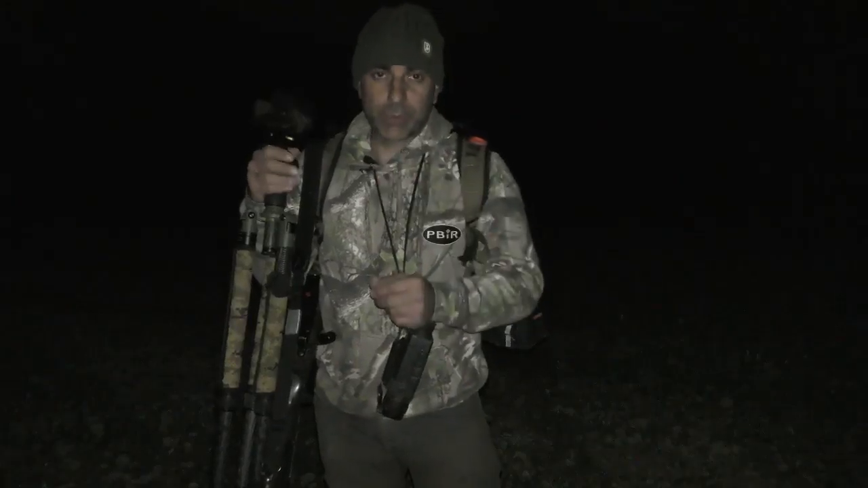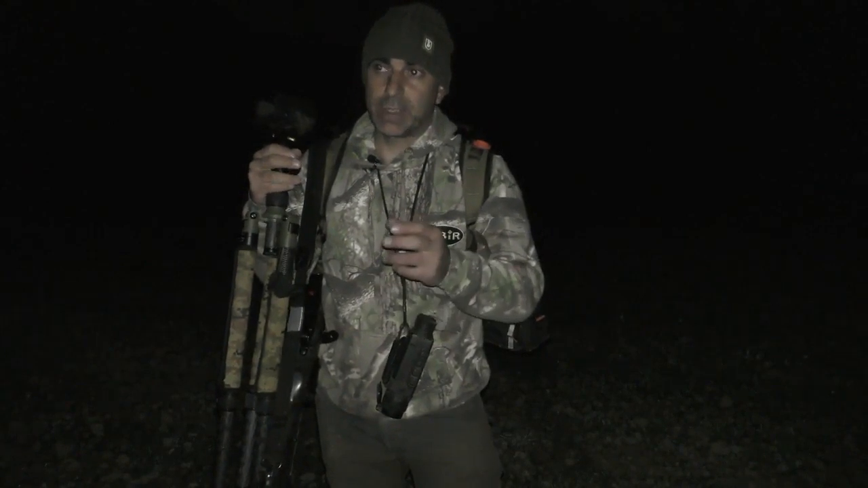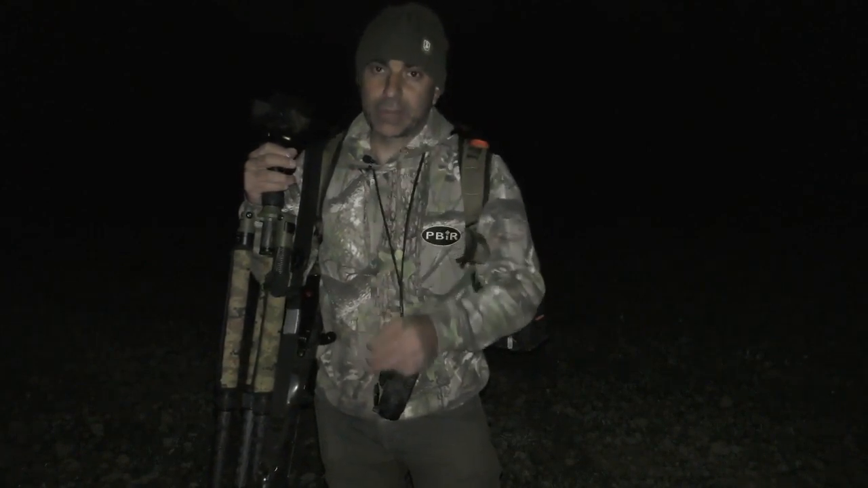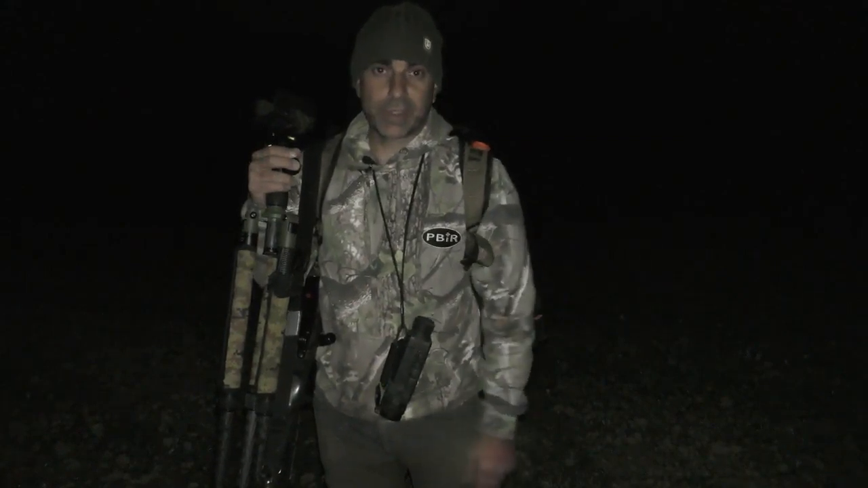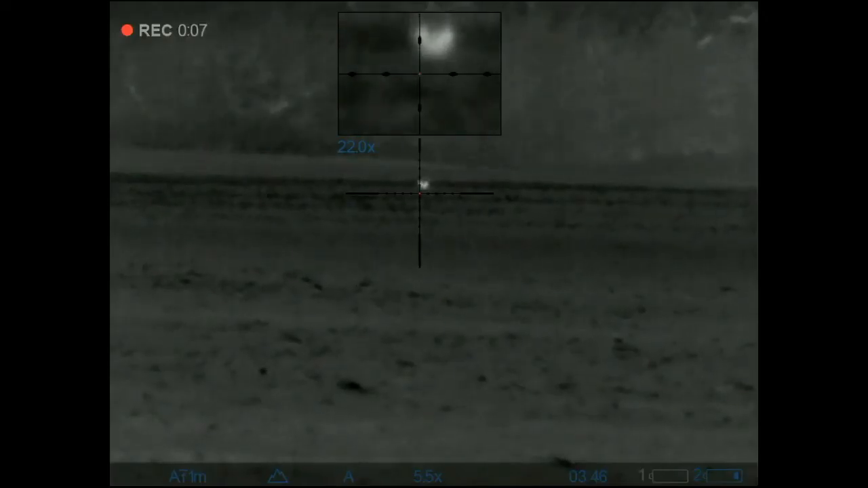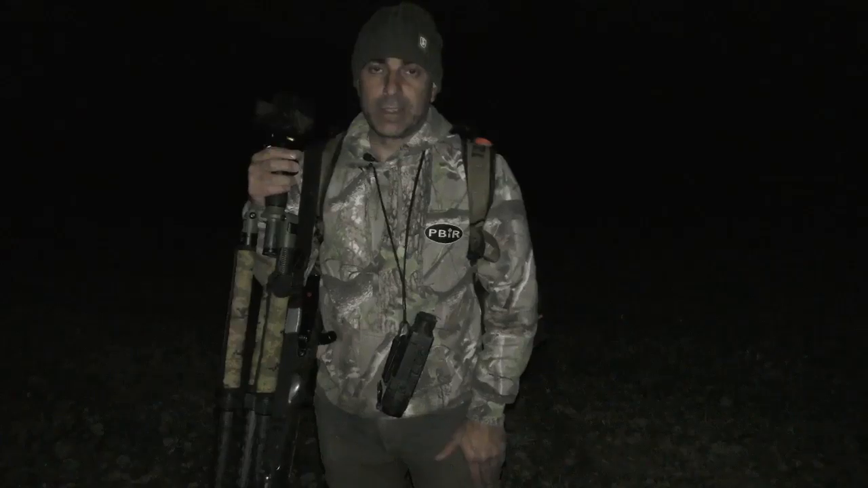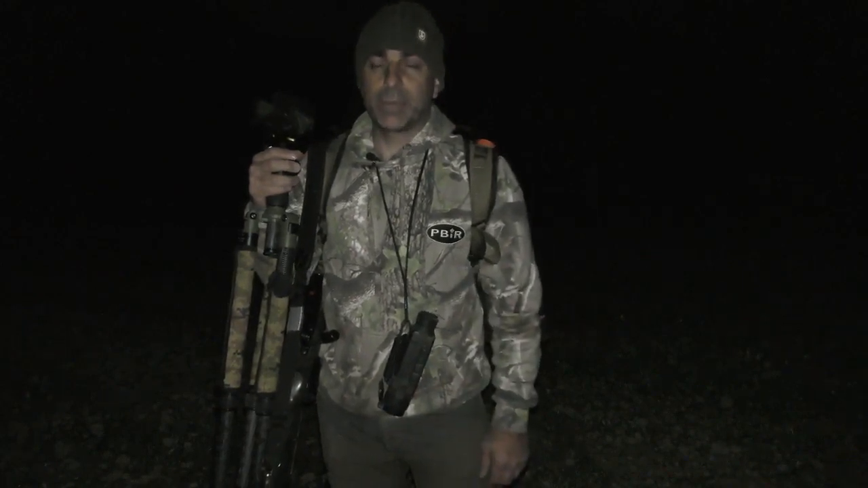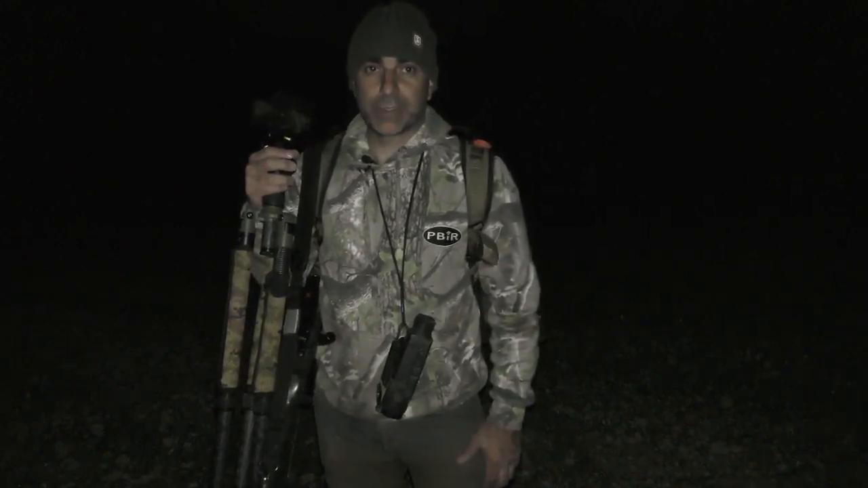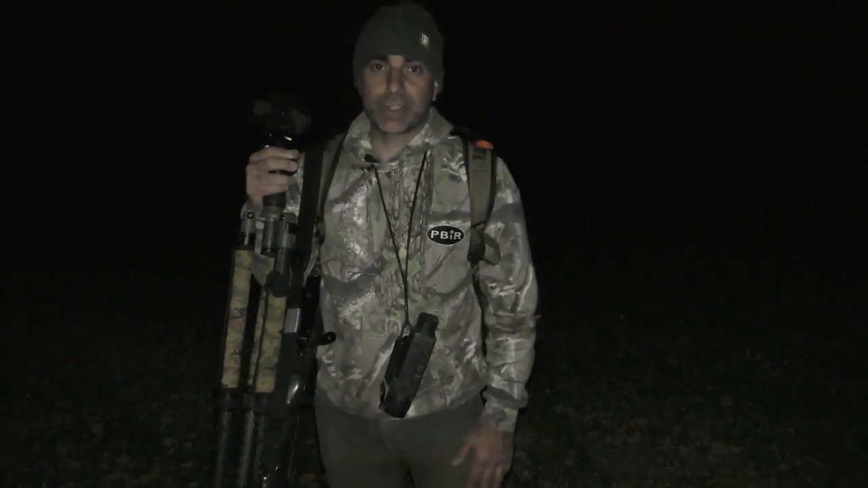The other one, that was already coming in. I saw that one first, and he came in and then he backed away after I shot the first one, and he went further down the field and he just laid up, curled up in the little tufts of grass on the plough there. I gave him a squeak a couple of times, tried to call him in. He kept popping his head up, but he wouldn't get up and he wouldn't come any closer, and because it's moonlit I didn't have a chance of getting out to it, so let's just take a shot where it was.